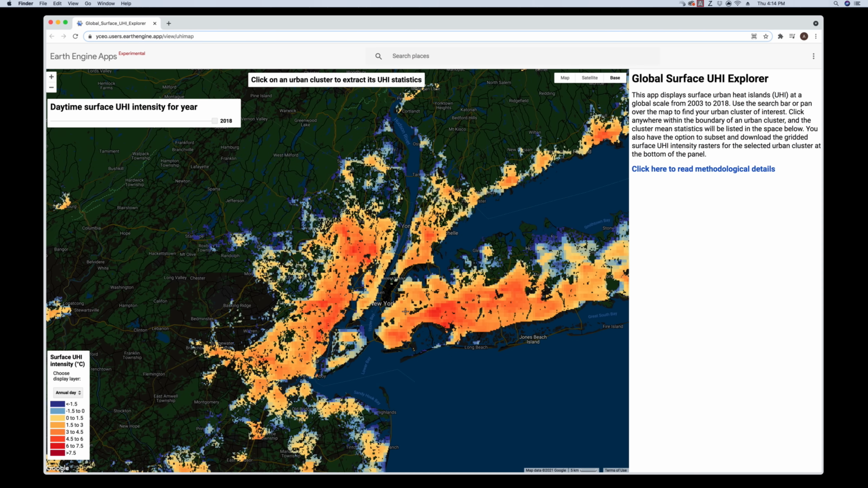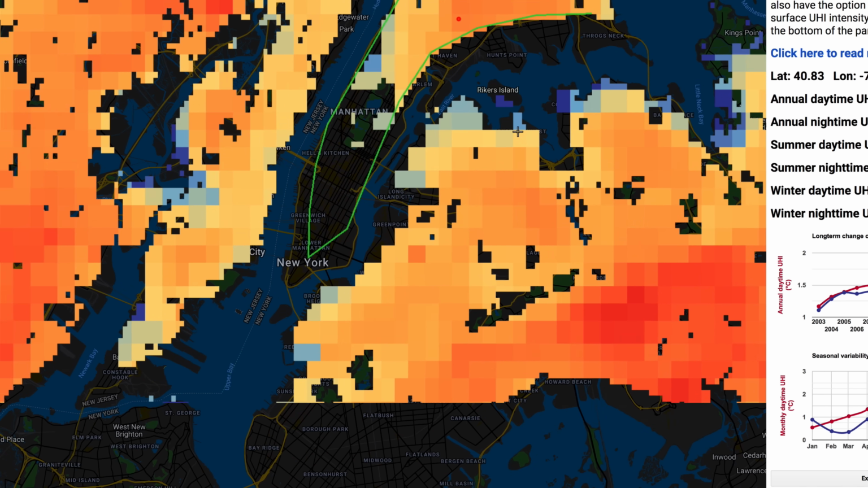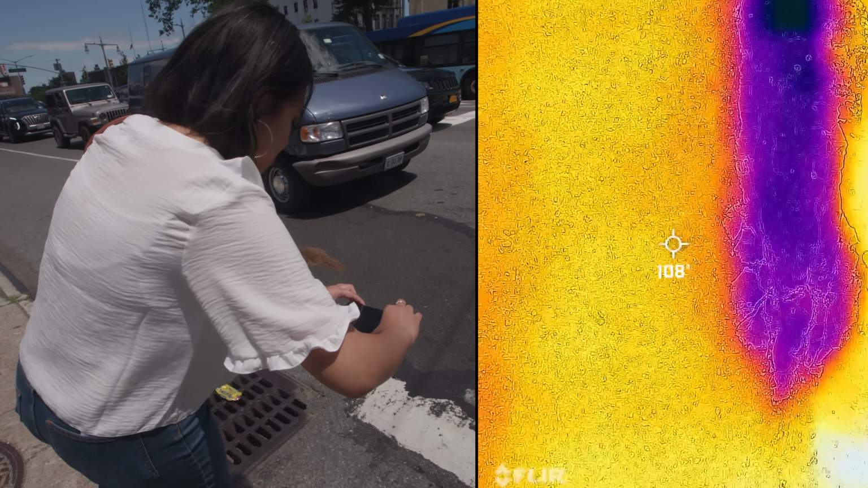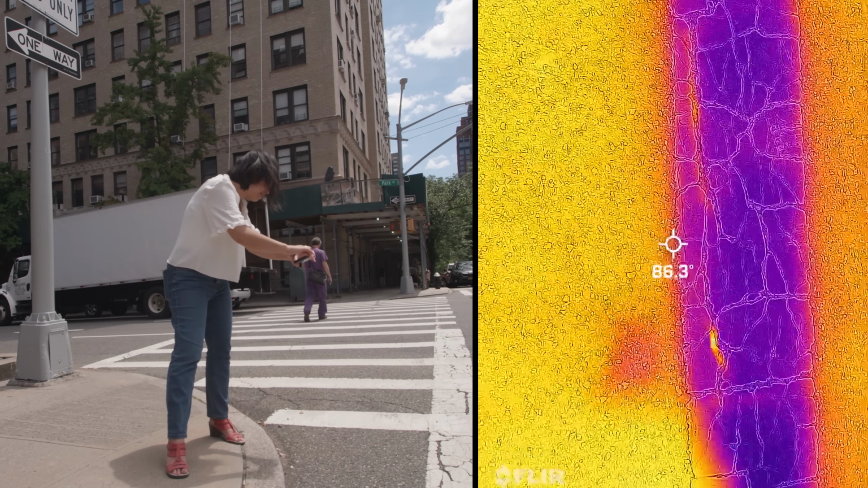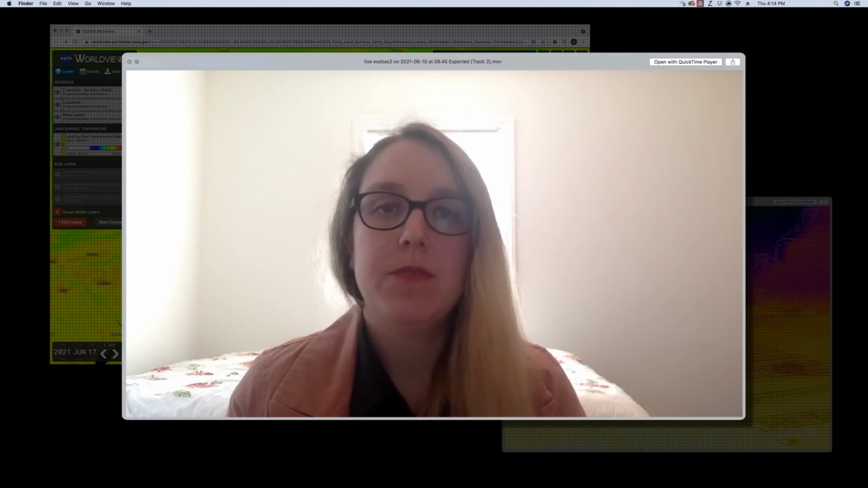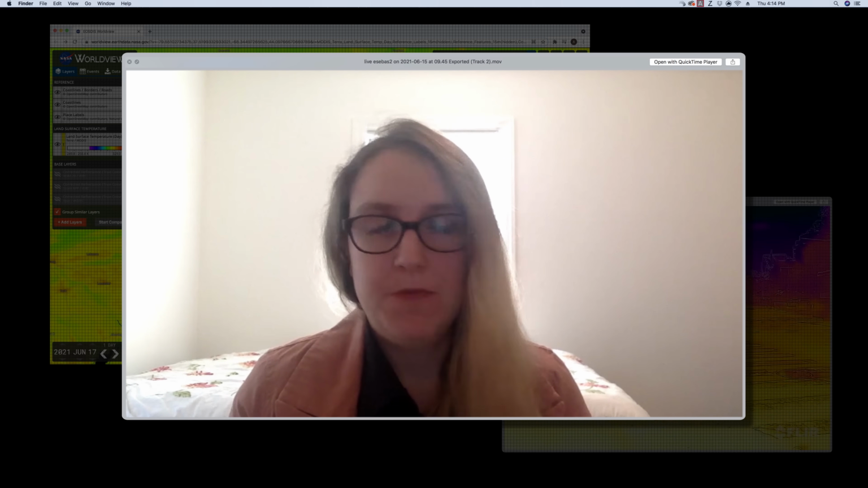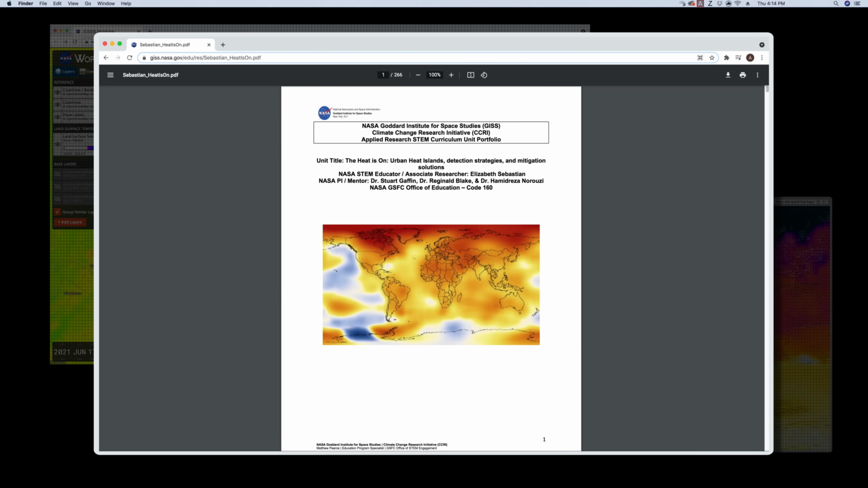Taking readings like this is one way to make sure that what the satellites see matches up with what's actually happening on the ground, while also spotting things that satellites can't detect from so far away. It's what scientists call ground truthing. Is that satellite picking up the same thing that we're seeing at the ground level? And with the precision that goes into building all these things, yes, for the most part, these satellites are very accurate. That's Elizabeth Sebastian. She developed a curriculum with NASA to teach students about urban heat islands.